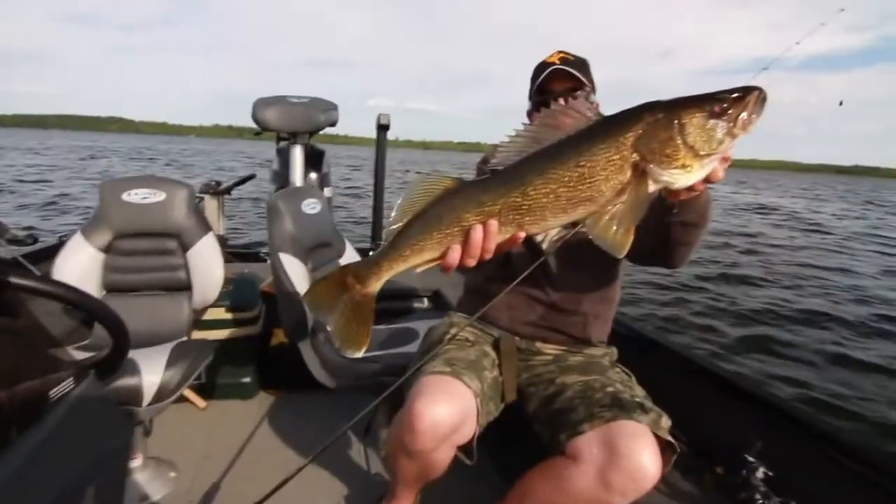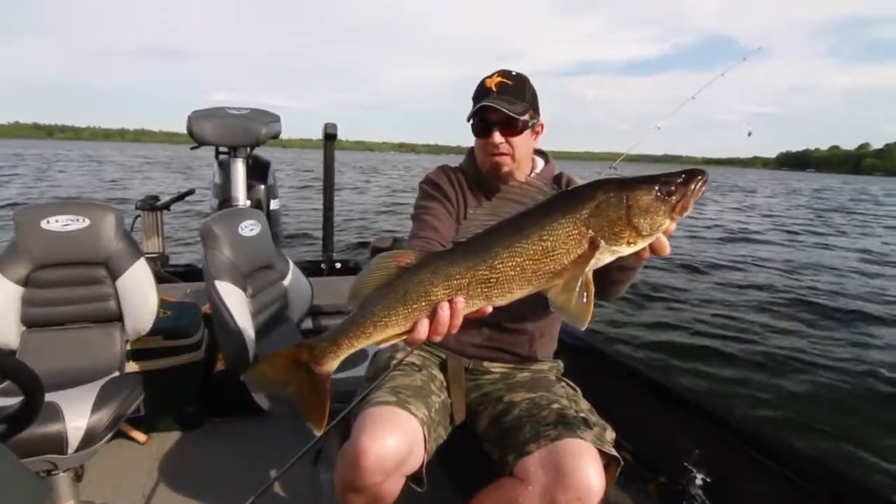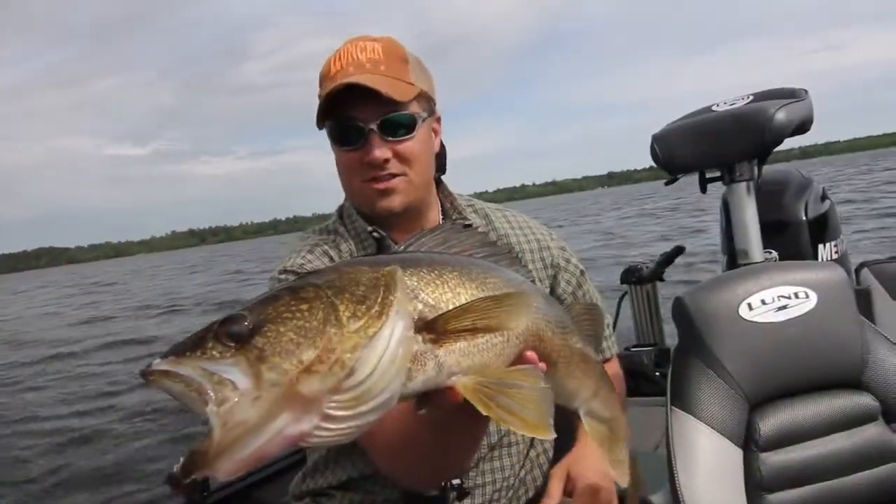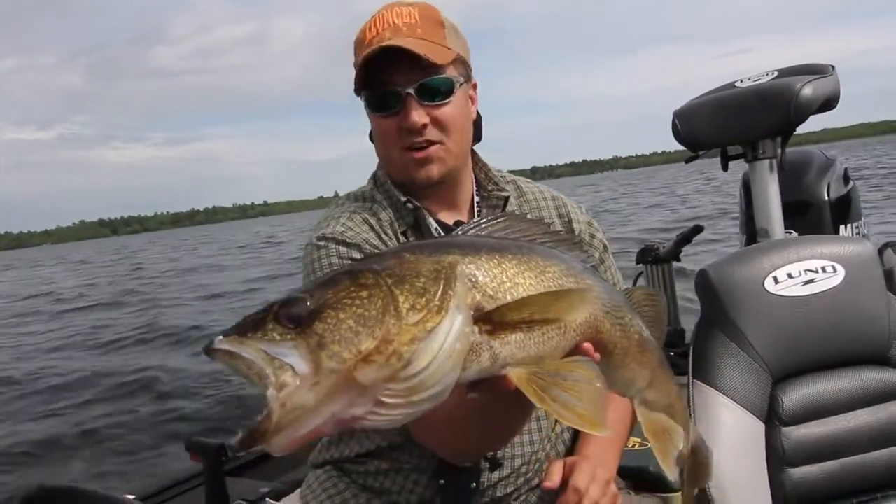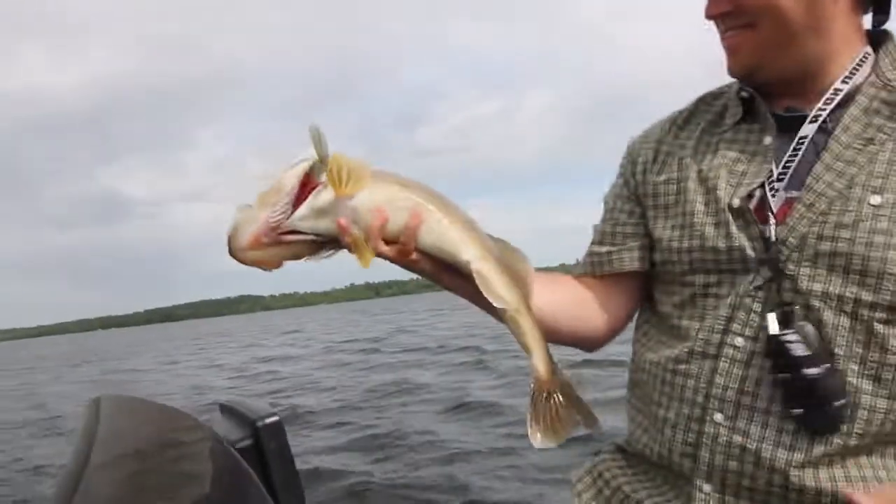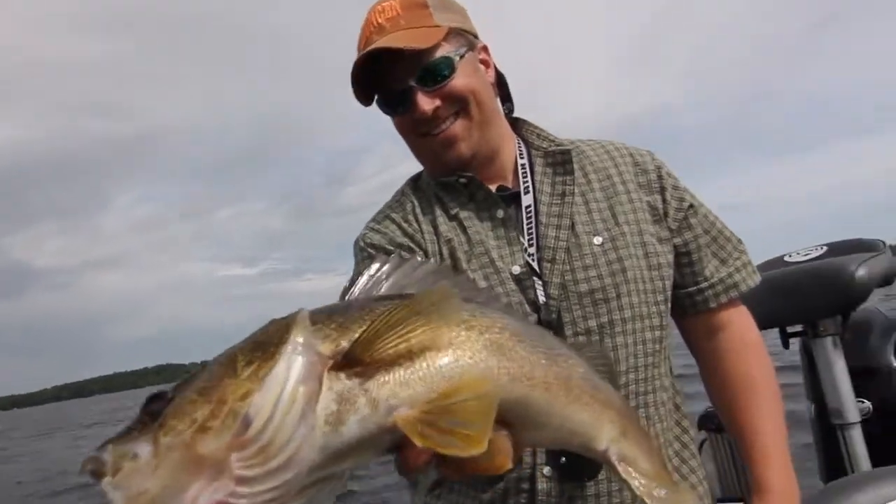There it is, man. Nice Minnesota walleye, Humminbird 360, Spot Lock on the Tarobo. Get you back in the water, girl. Right on the 360, we saw him, we spot locked, we caught him. That is a cool system. Let's get this guy back in the water. That's a really nice fish right there. Really, really nice walleye.